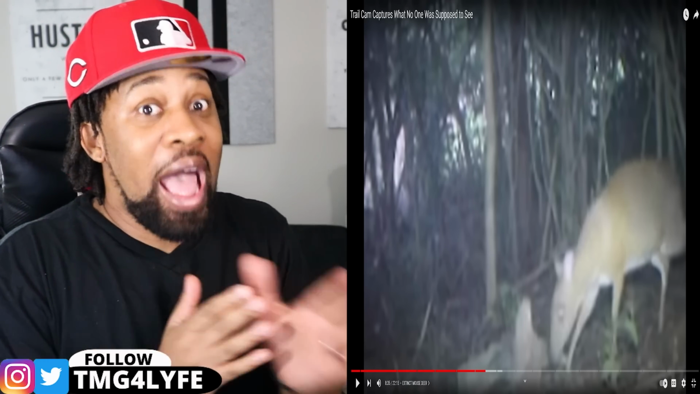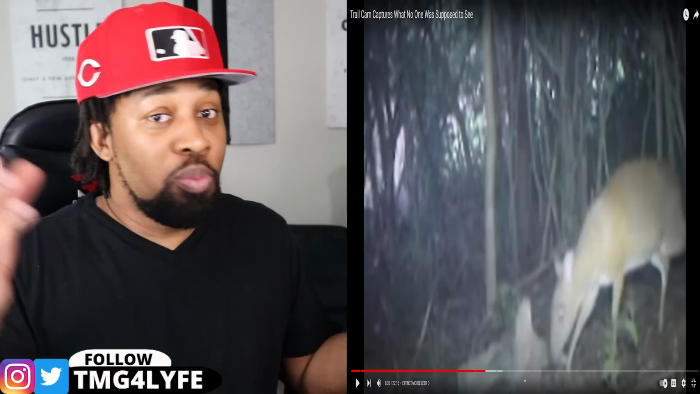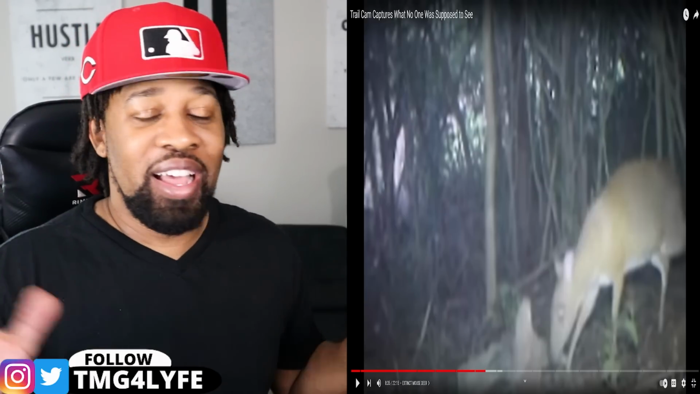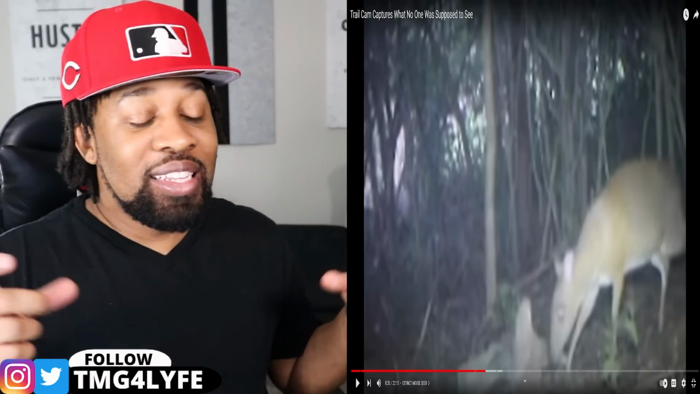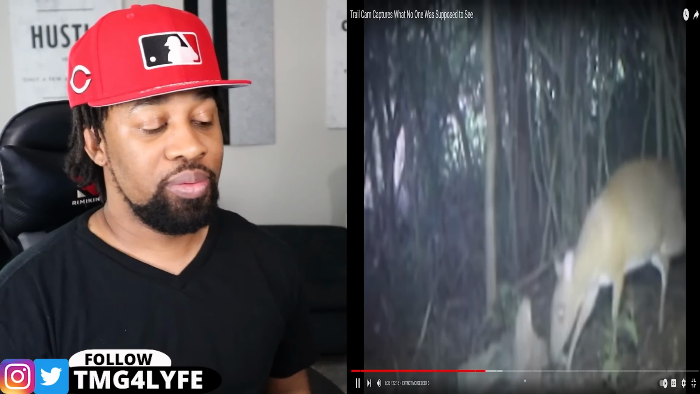Now, I know everybody's thinking the same thing I'm thinking. How do we get this mouse deer? Is it what we're thinking? The combination of a mouse and a deer, and I don't even know how that even works. Size, proportion, and everything. It's just not possible in my mind. So how did this hybrid of an animal, like, where did it come from?